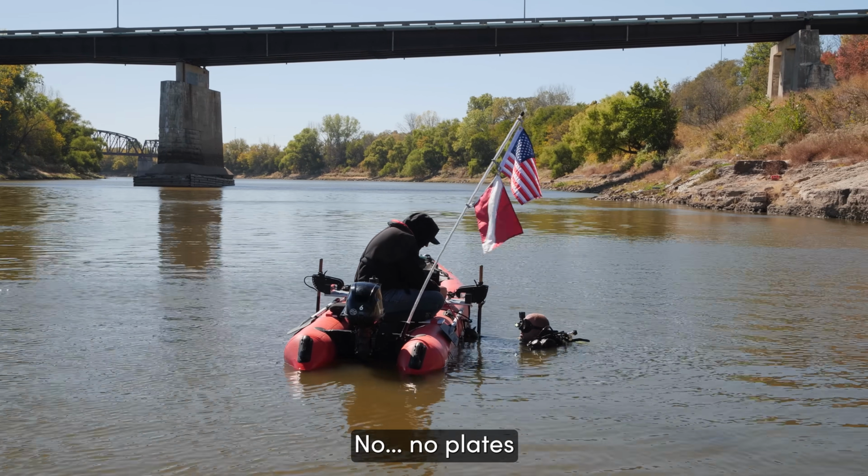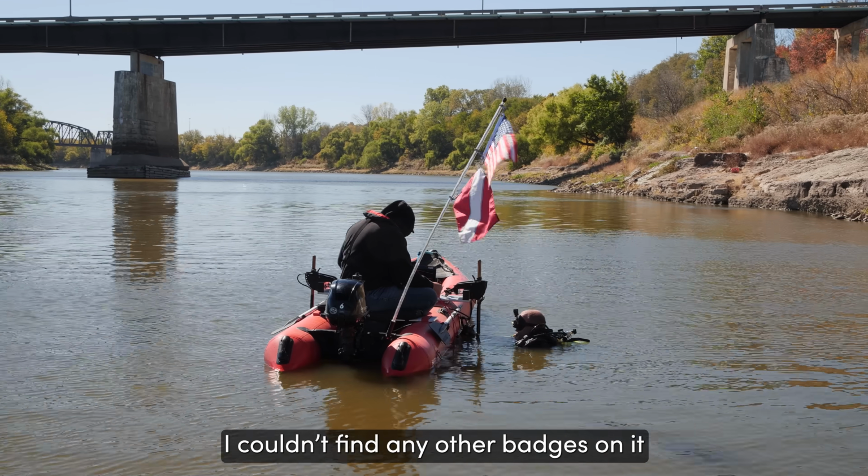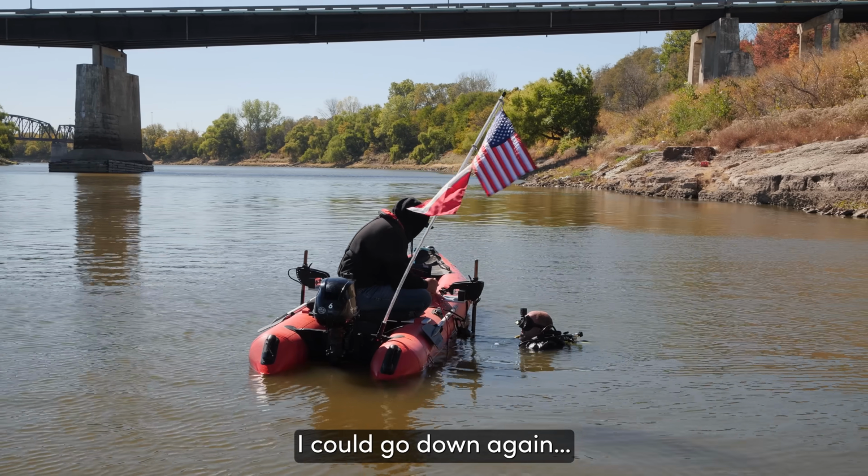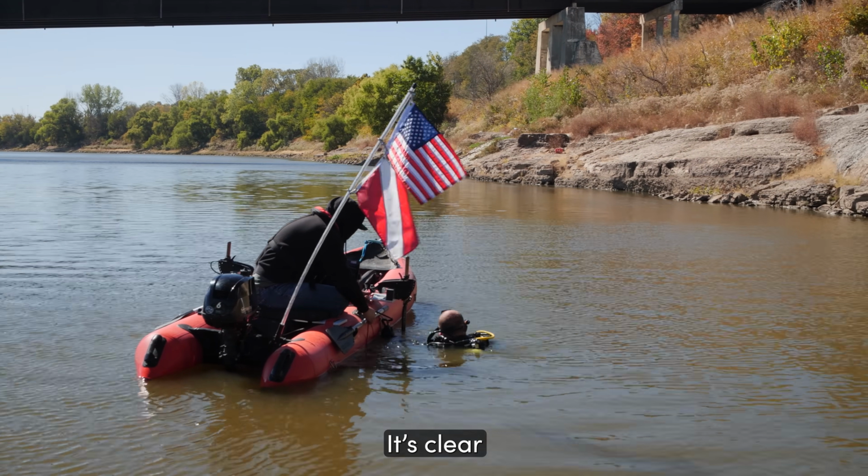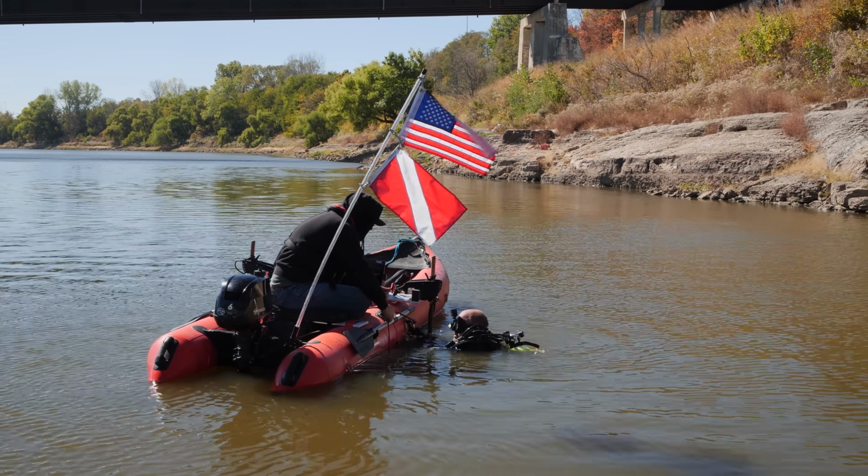No plates. Okay. I couldn't find any other badges on it. I could go down again. None. No, if it's clear, and yeah, it's not what we're looking for, it's clear, because we're not looking for a station wagon. Yep.